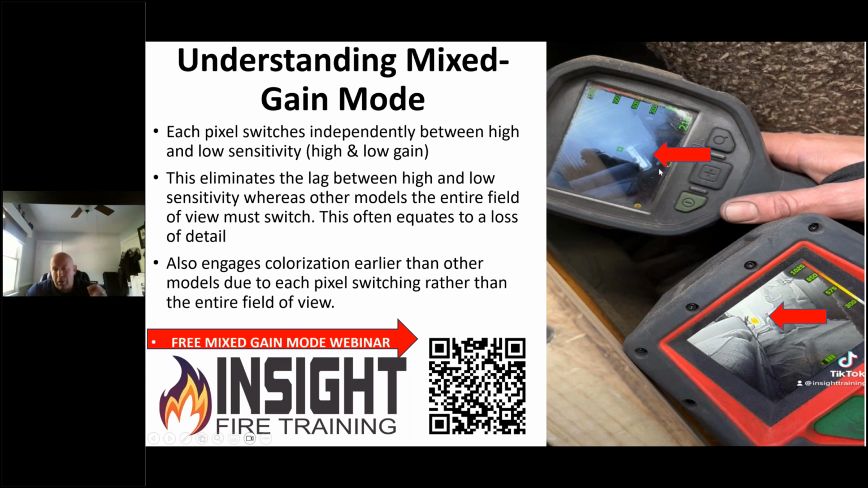That camera on the top requires 2% of the pixels to be 302 degrees for 1 second of pixel saturation before it switches. That is the most sensitive camera on the market until the Attack Pro came out. The Attack Pro just requires 1 pixel. See the difference when I was talking about grayscale versus blue?